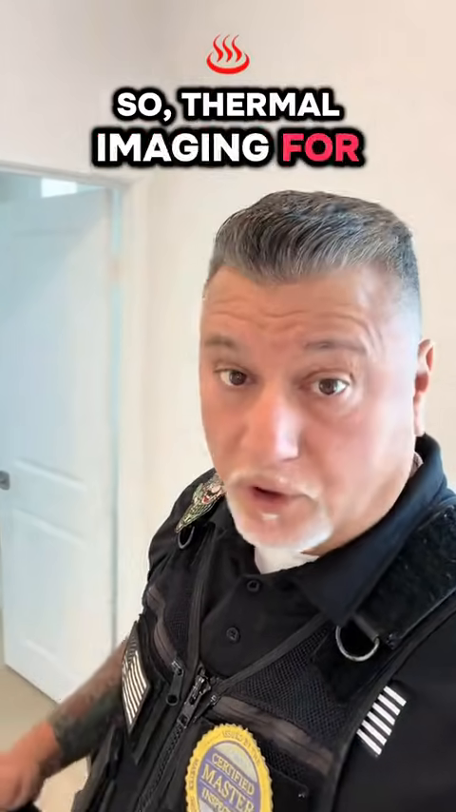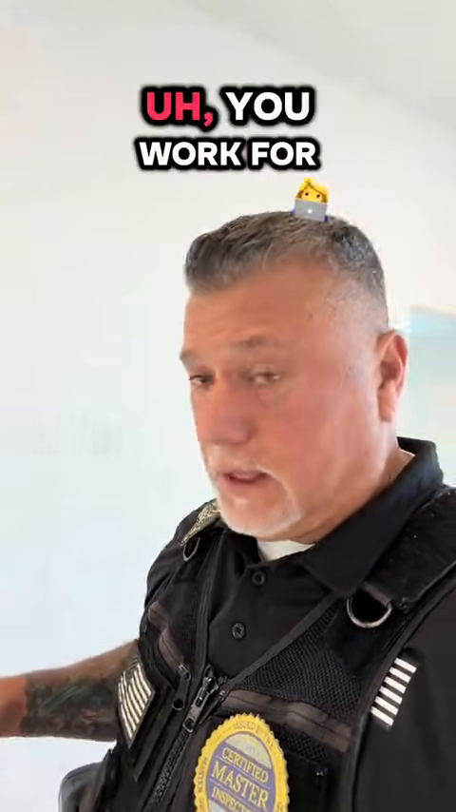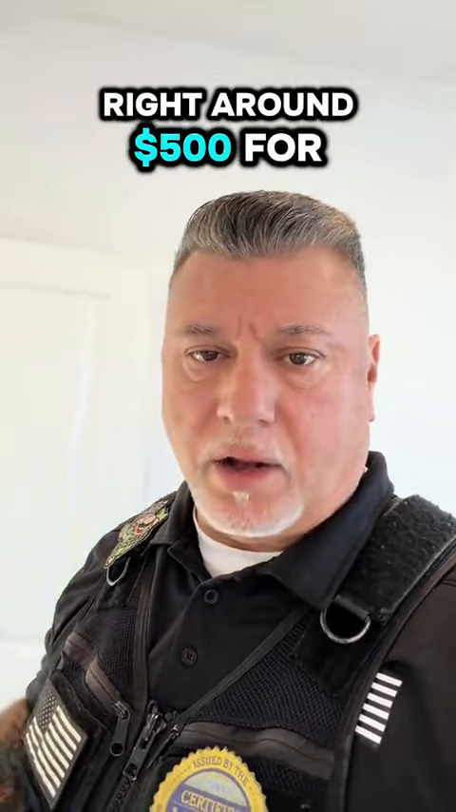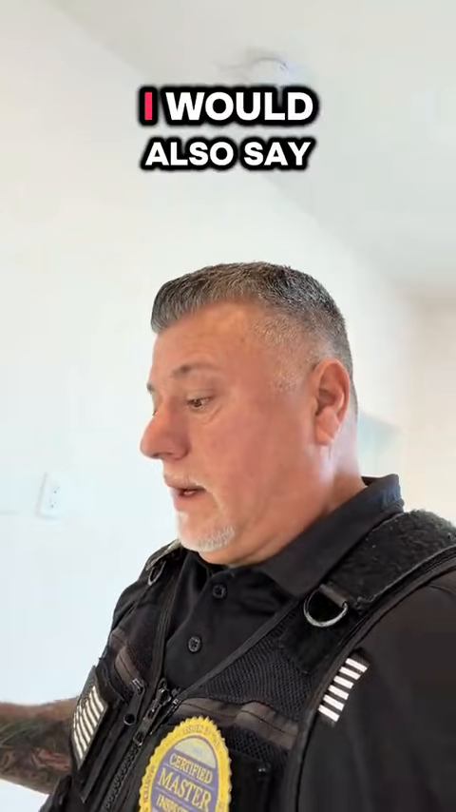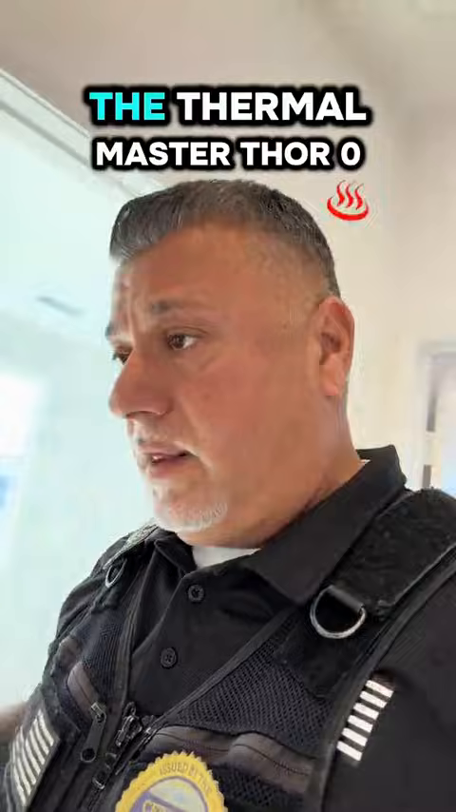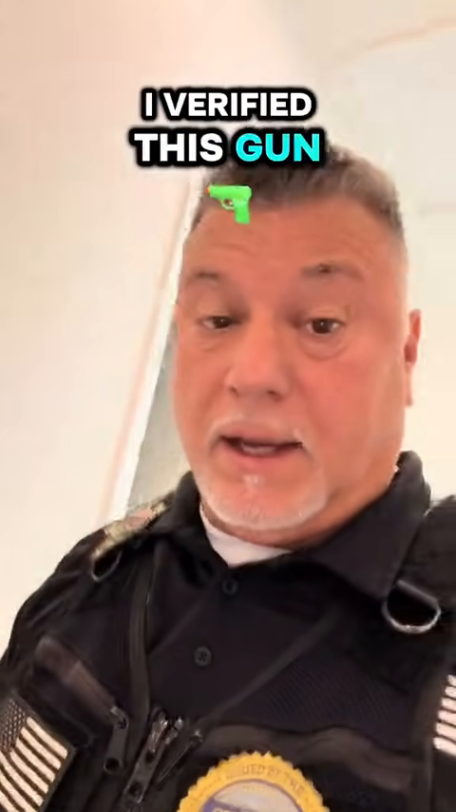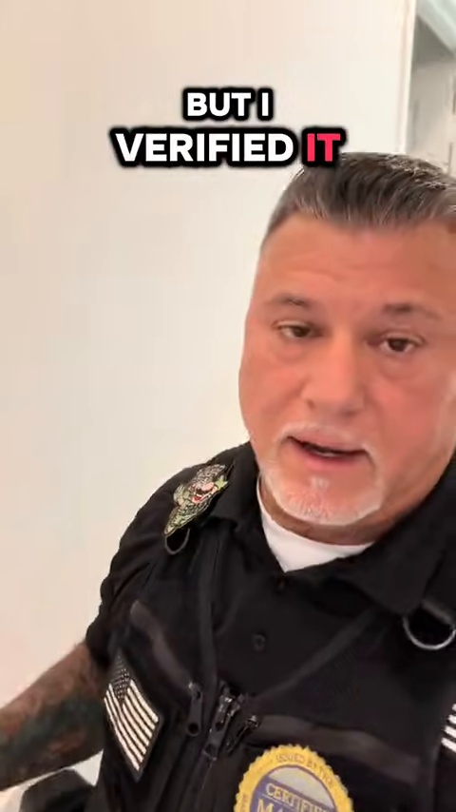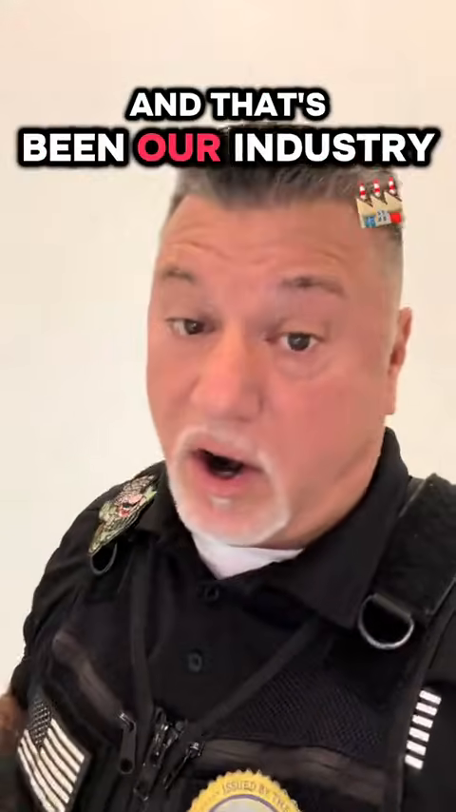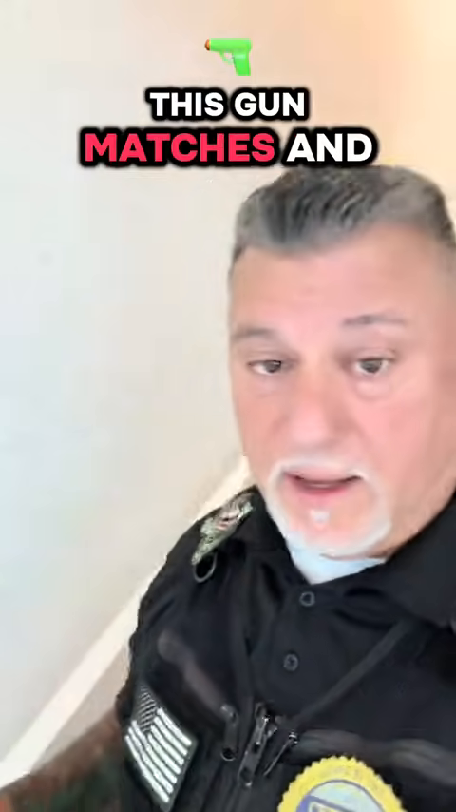So thermal imaging for home inspectors, it's a must. If you do maintenance, repair, or you work for a property management company, get yourself a thermal image camera. This is very affordable, right around $500 for this level of camera. I would also say that if you are in the market to purchase a camera, I can fully endorse the Thermal Master Thor 002. Now, our business relies on accuracy, so it's important that I verified this gun not only in the field, but I verified it against FLIR's E8 gun, and that's been our industry standard for quite a while. This gun matches and does a great job.